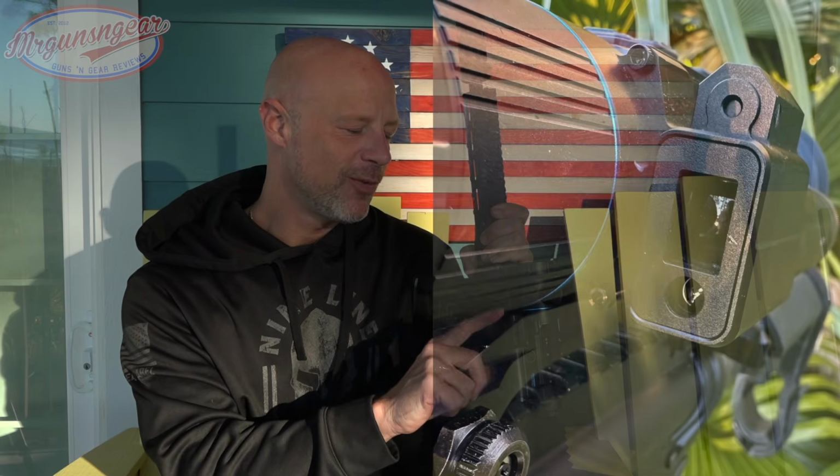Then over here on this side of the optic, you have a lot going on right here. So we have a laser rangefinder on there. It is actually a laser rangefinder, so a lot of thermals out there are going to have a rangefinder on it, and the way they're actually calculating it is using the actual camera to calculate the distance away. This is not that. This is a real laser rangefinder.